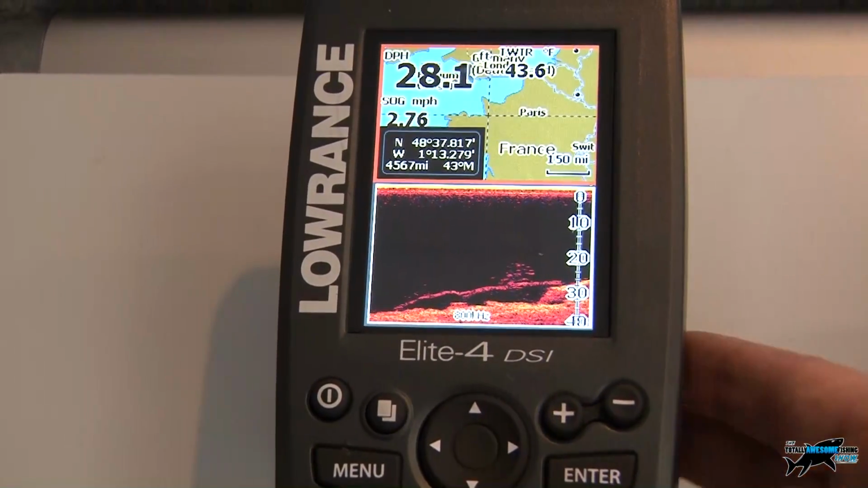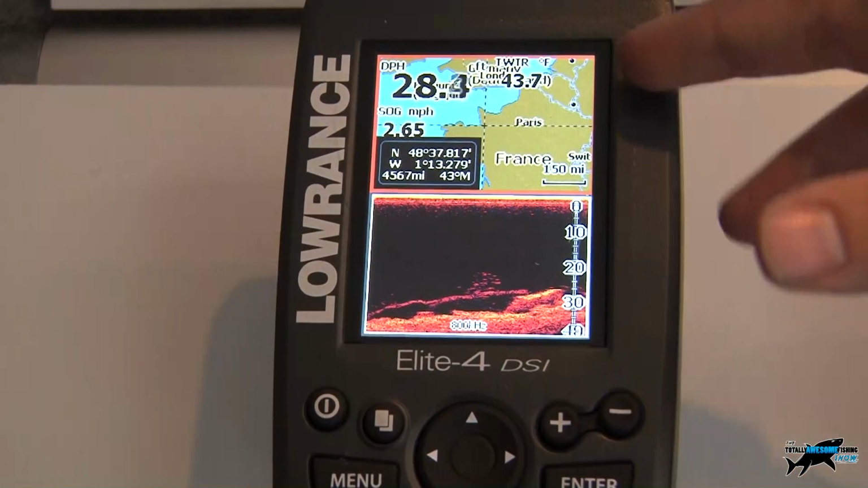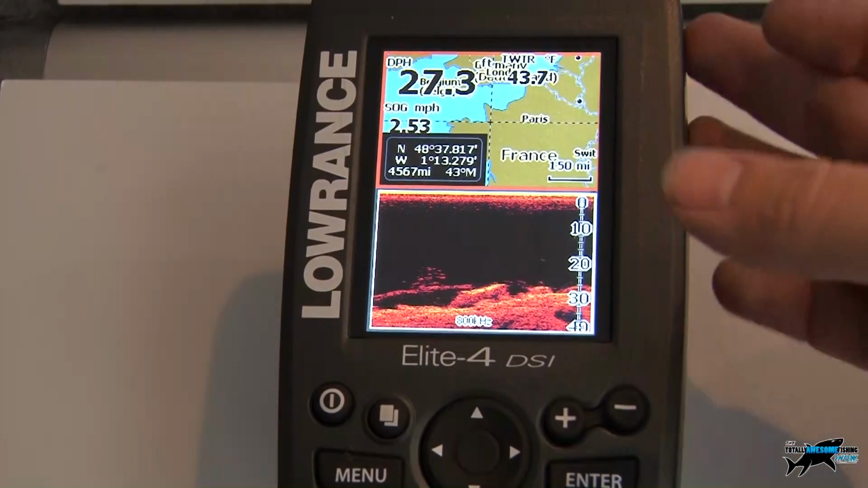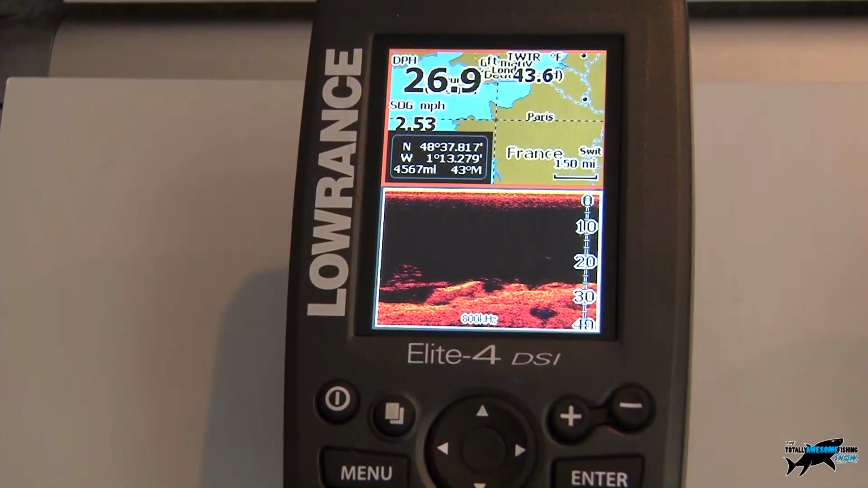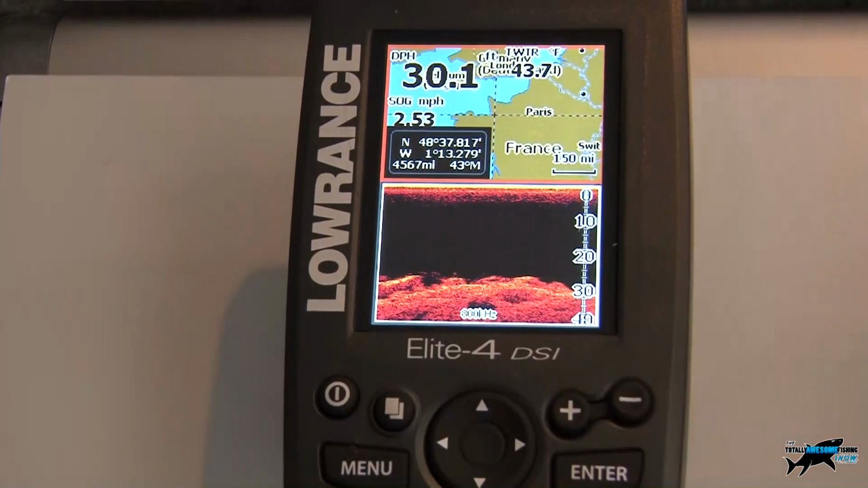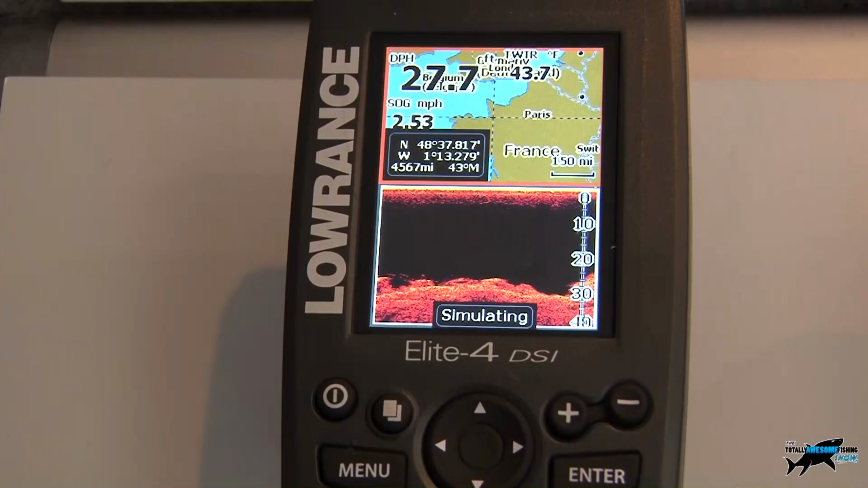So when you are out paddling along on your kayak, you'll be able to see where you're paddling. It will map that route out for you. So if there is something that you see that looks quite good, you can mark a waypoint on that and say, right, this is a great spot, had some really good bass here. And you can obviously also see what the structure of the seabed's like.